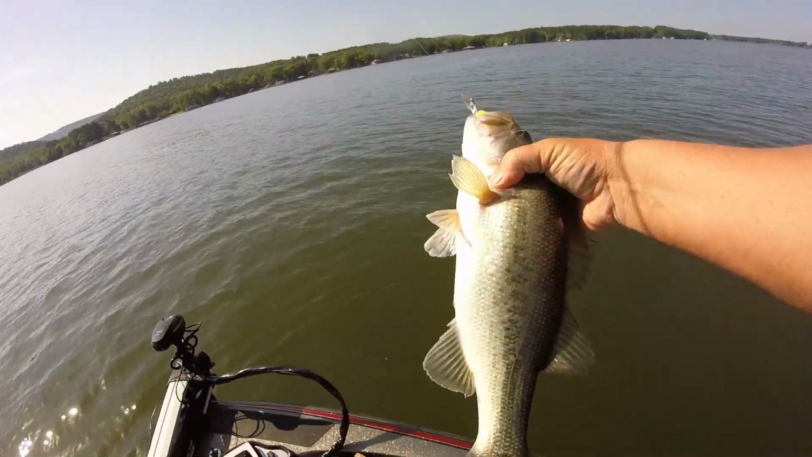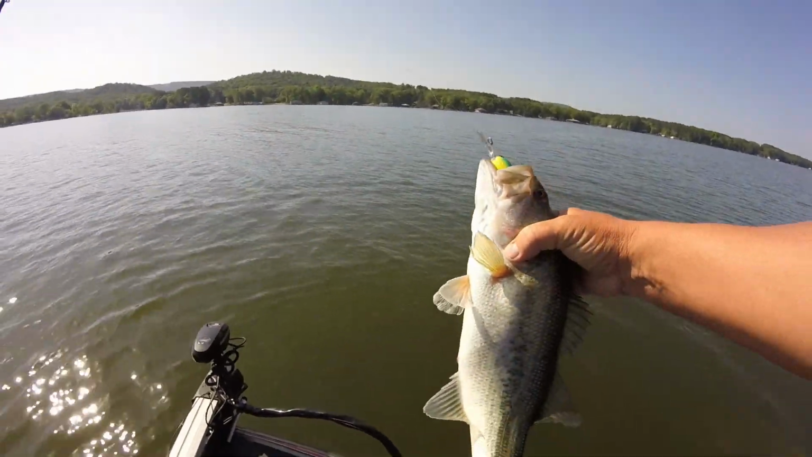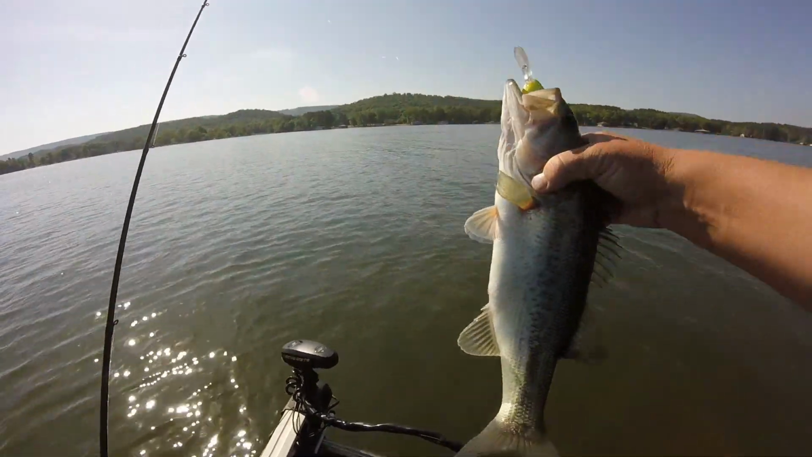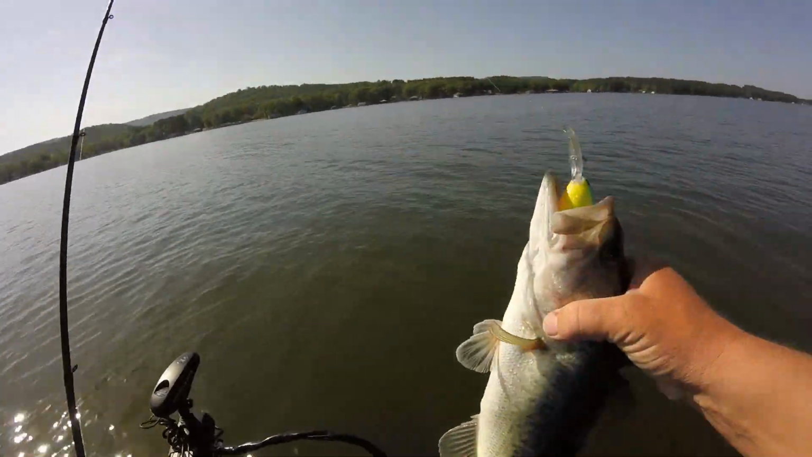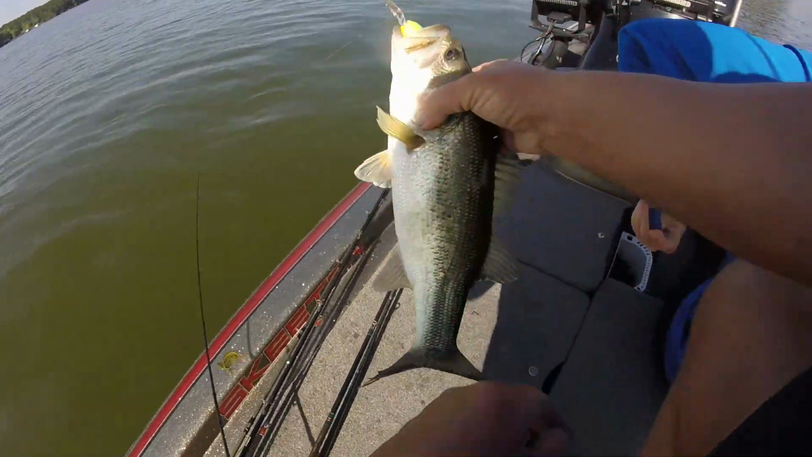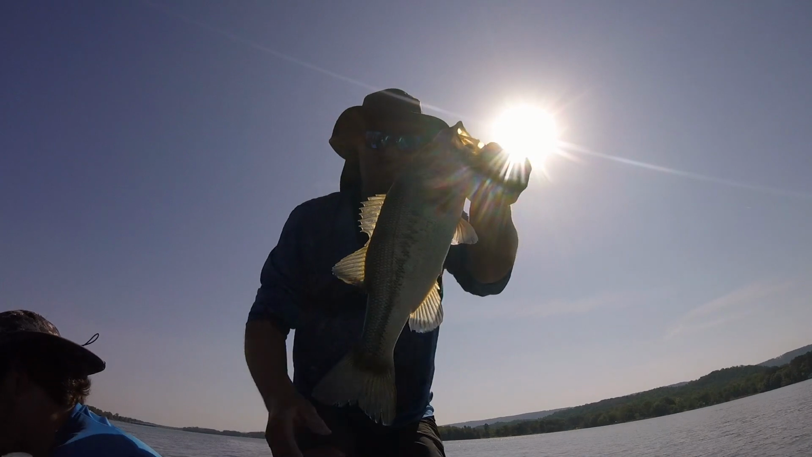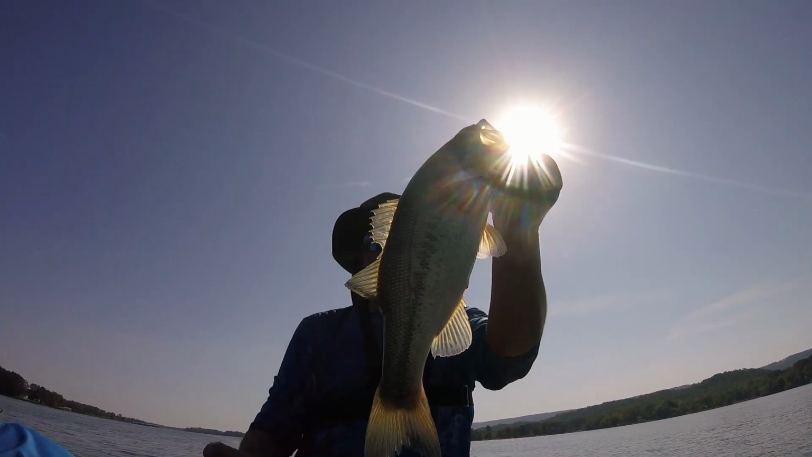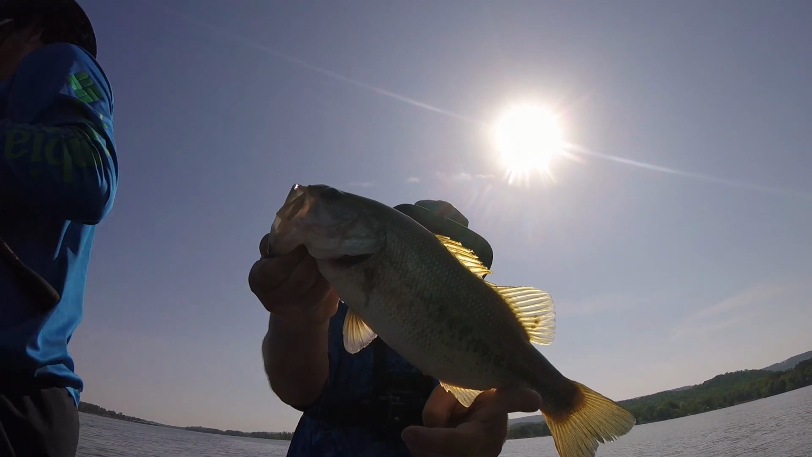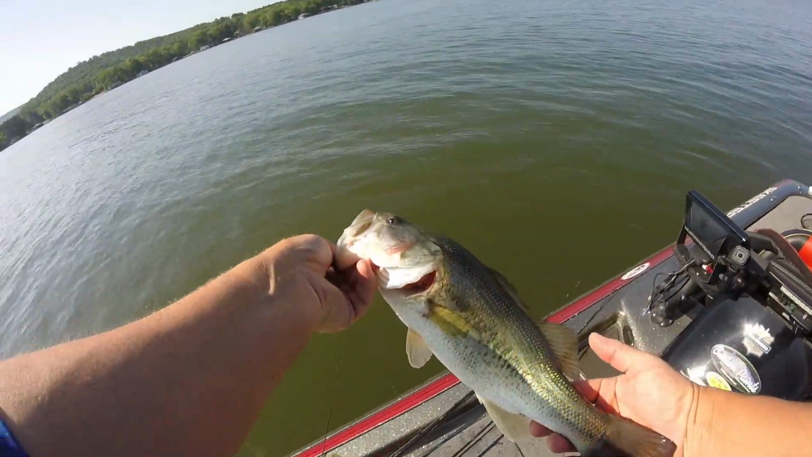Well, we just graphed a hump out here, and the graph said there was fish on it, and this is the third one I've caught in about 10 casts. Give me those pliers, please, buddy. Crankbait fish. We're gonna let him go.